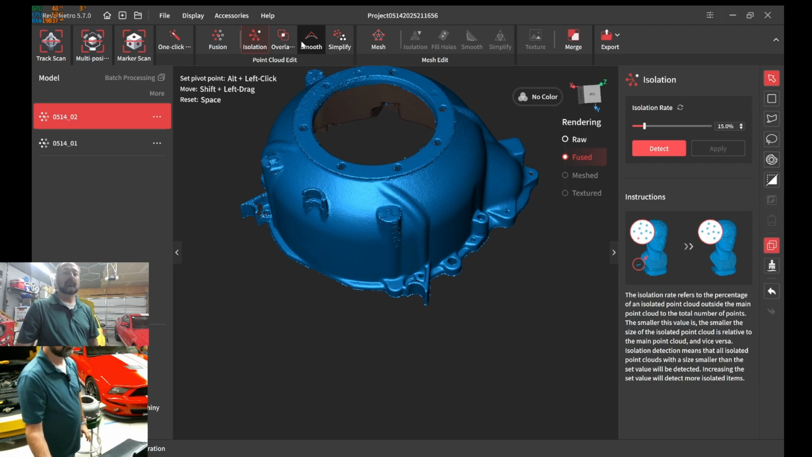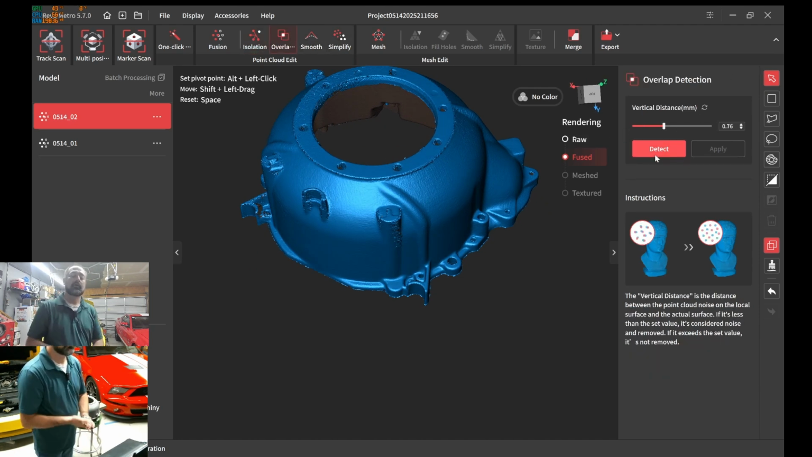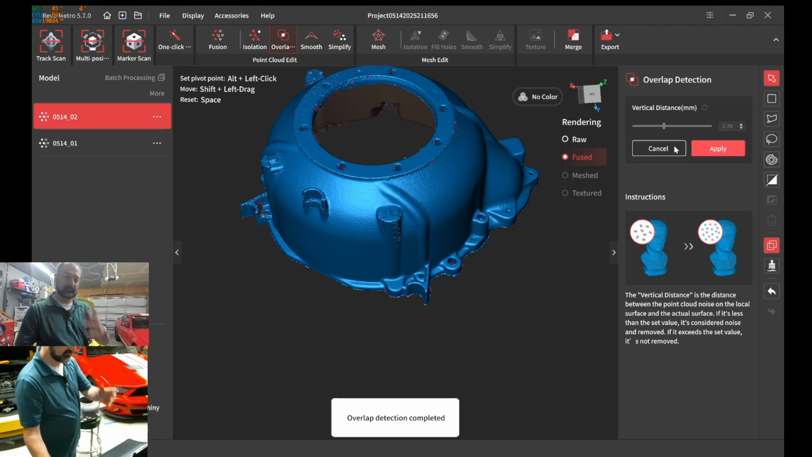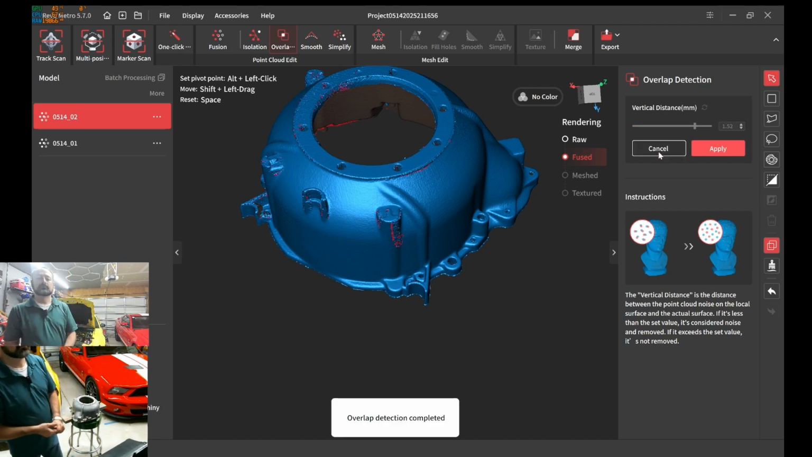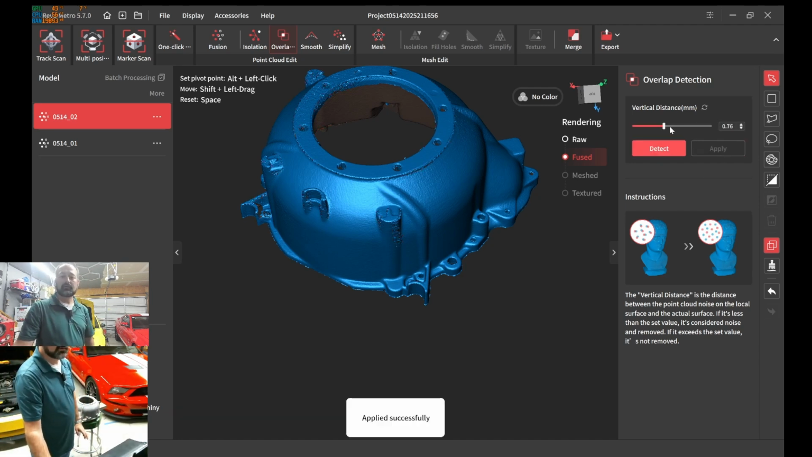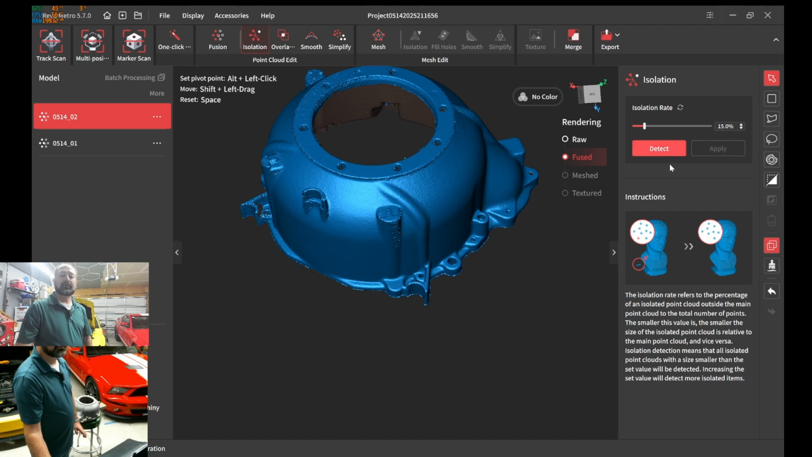All right, now we're going to do overlap. Overlap's going to pick up anything, these little floaters, great. Okay, let's bump this up. Picking it up some more. Bring that way up. Pick up all that noise. Basically I'm going to keep going until I see it pick up junk or it yells at me. Now I'm going to do isolation one more time.